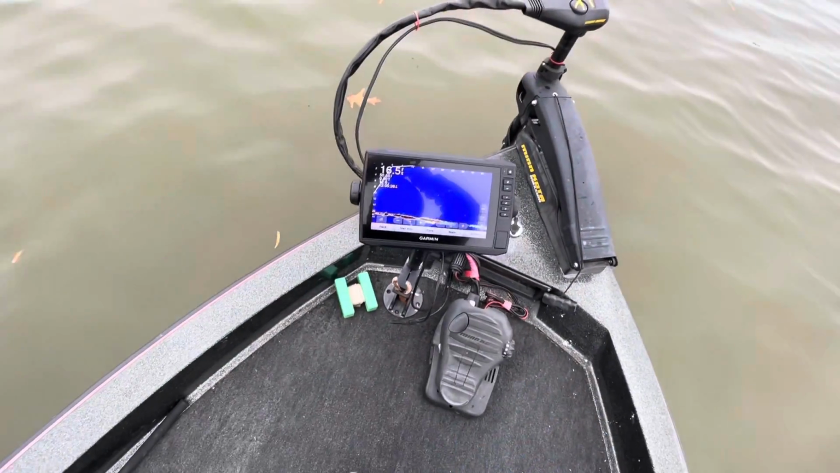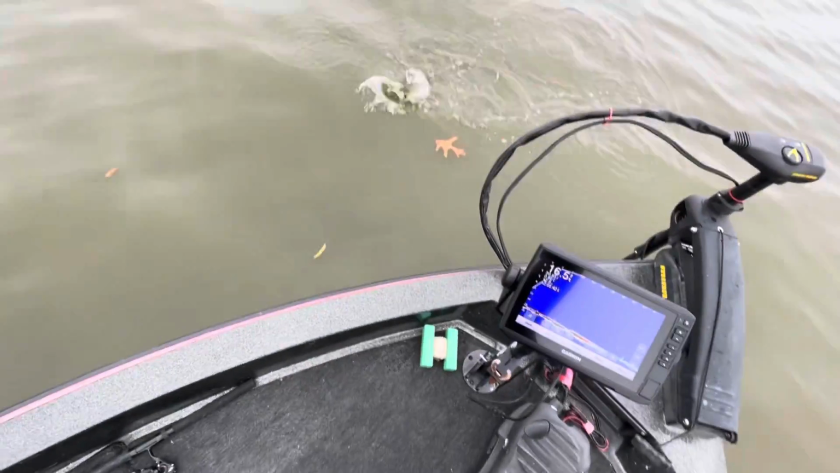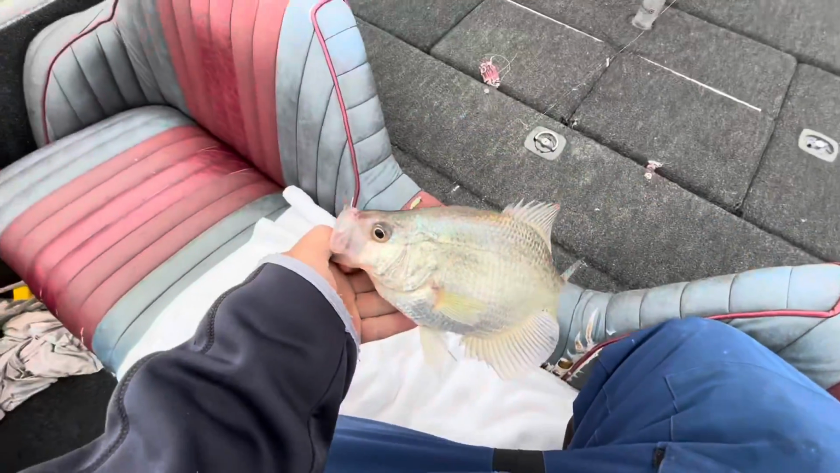That's a slab too, I'm telling you. Another slab. Yeah, that's what I'm talking about.